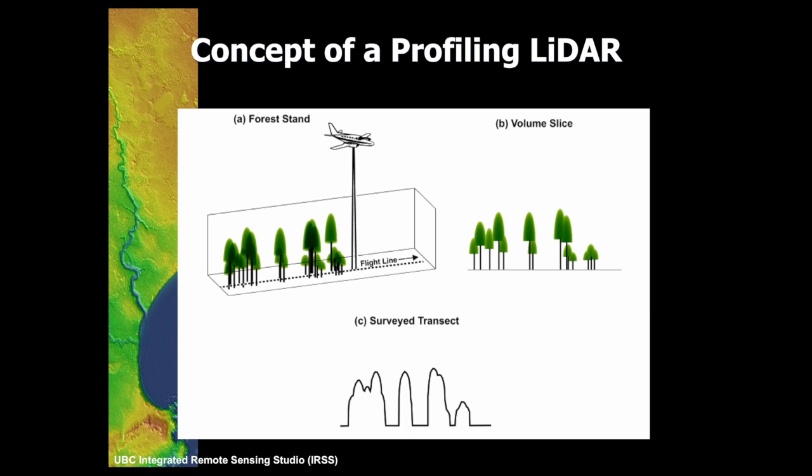Instead of it being just a single pulse, we're going like this, backwards and forwards. We're going out to about 20 degrees. So that's not really an issue for terrain building. It can be a bit of an issue for forestry if you're starting to go too far out, because your pulses will start to see the sides of the trees rather than the straight down. So scan angle can be a little bit of an issue that we sometimes have to be aware of.